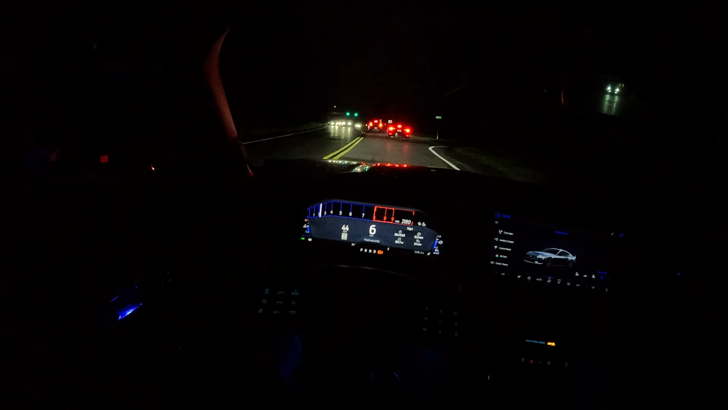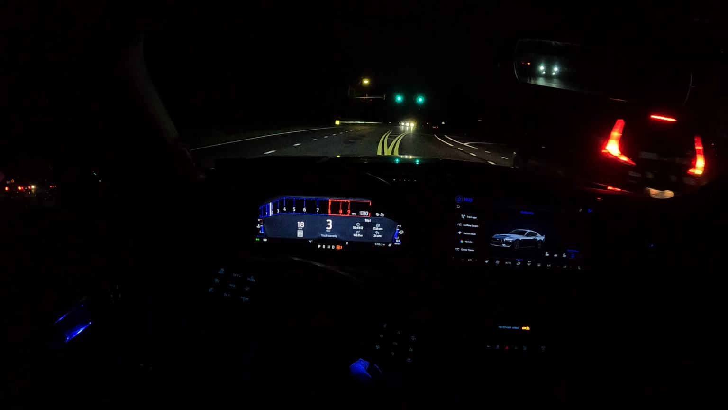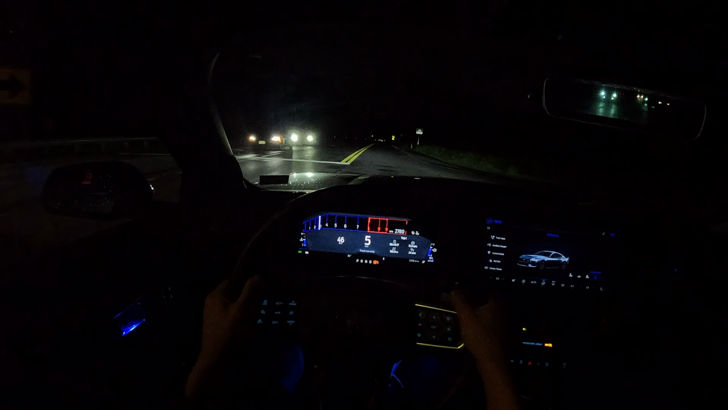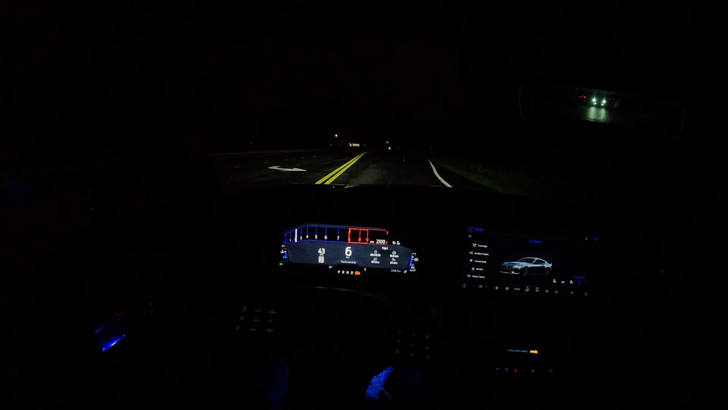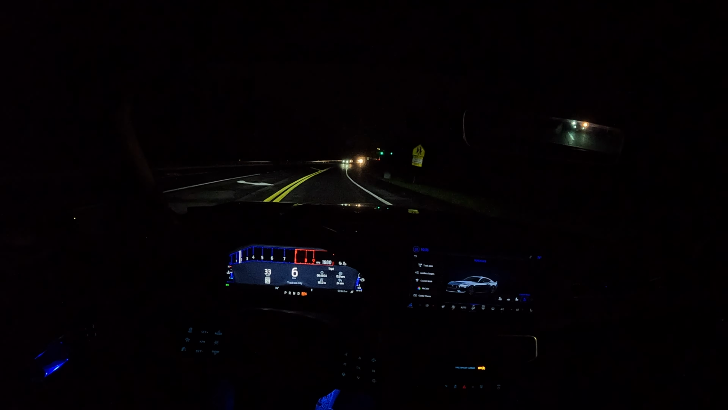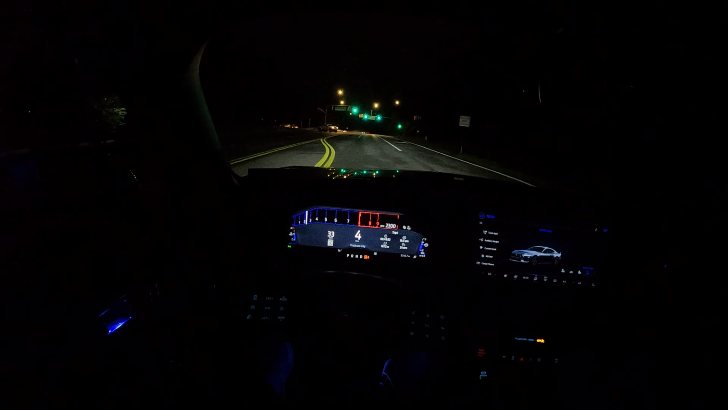I'm not doing any wide open throttles, so I don't think it's that bad, but what is this guy doing? Camera, like right here. Where's he going? It's those damn speeding cameras I was talking about in some of my earlier videos. I hate those.